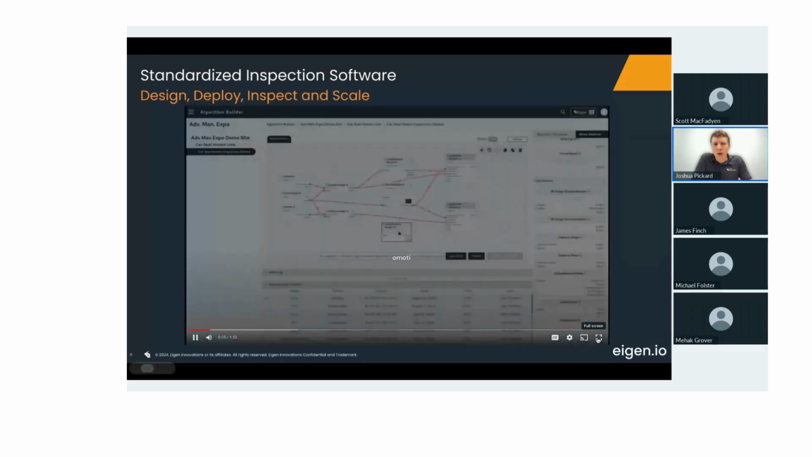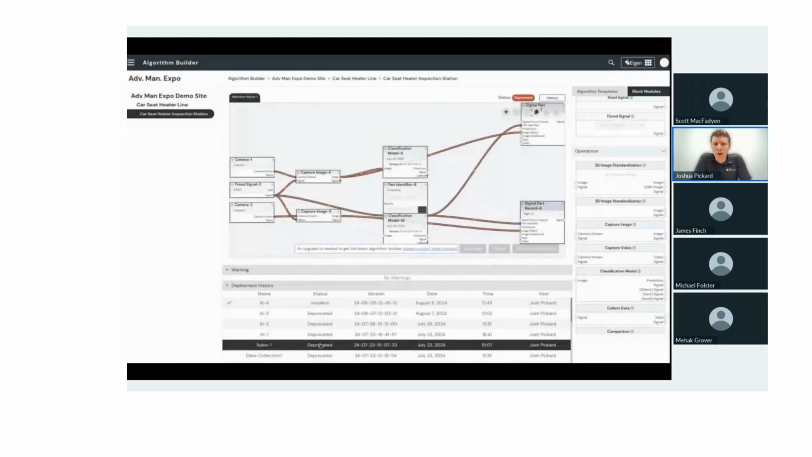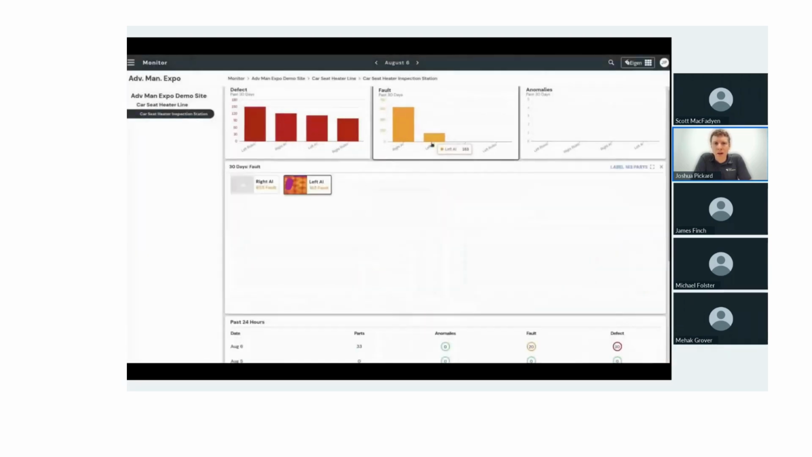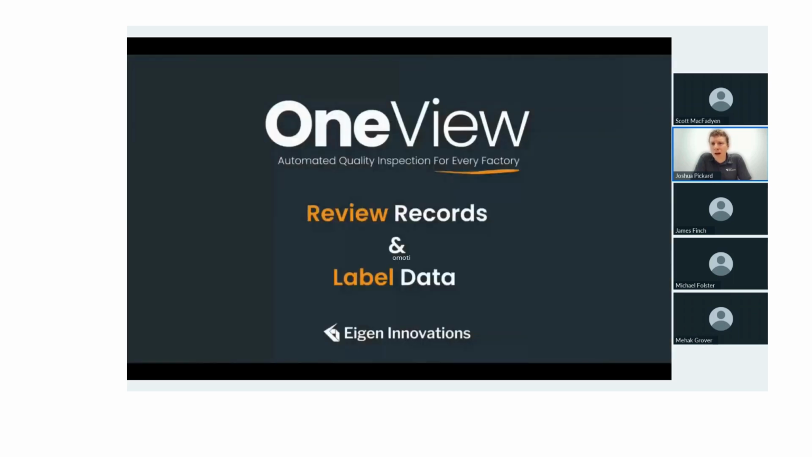We're going to show a quick video here of our OneView cloud product. Here we're looking at Algorithm Builder. This is how we deploy and configure custom algorithms on these edge devices. It's all block-based, with lots of capabilities in terms of what we can do. There is full traceability. Every algorithm that gets deployed is fully traceable and can be rolled back if any issues occur. Here we're looking at our monitor interface, which summarizes all of the inspection results by 30 days and 24 hours.